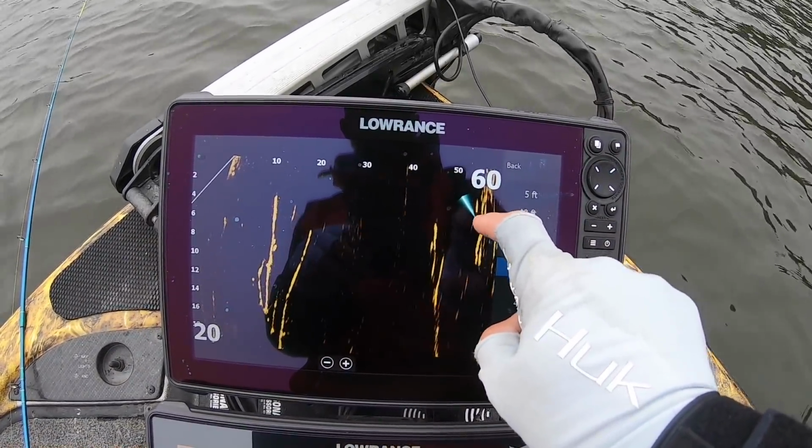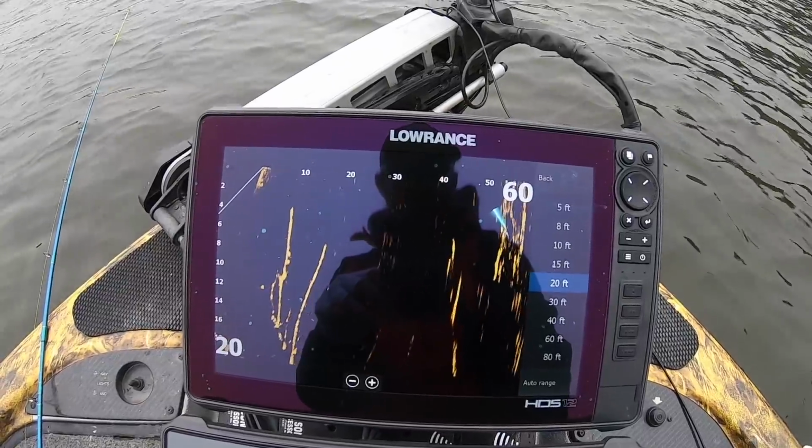Here comes some fish right here. See those fish in the top of that tree? I'm gonna hit spot lock right here.